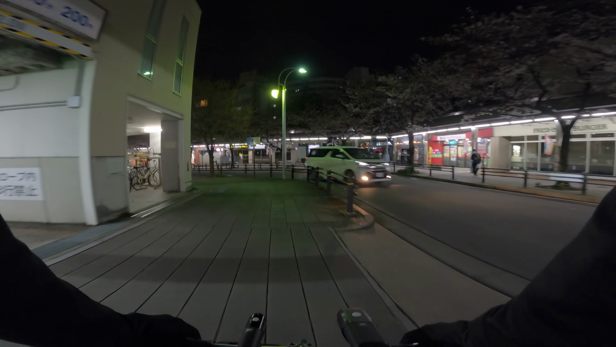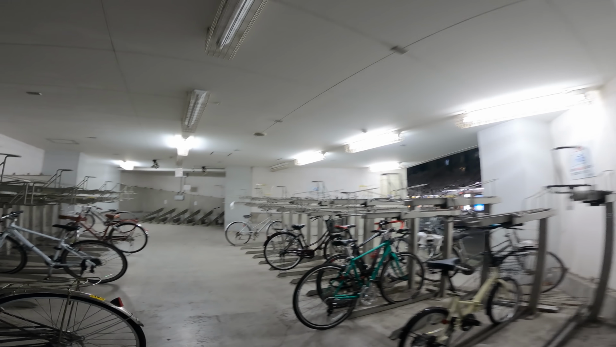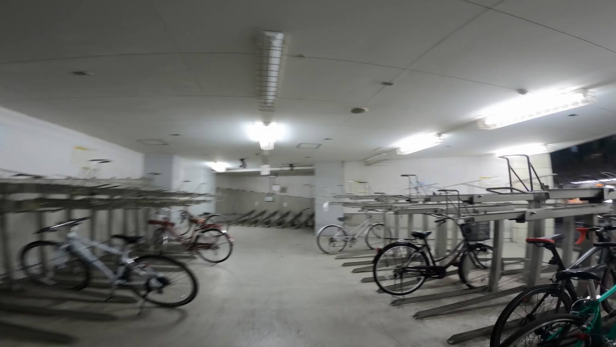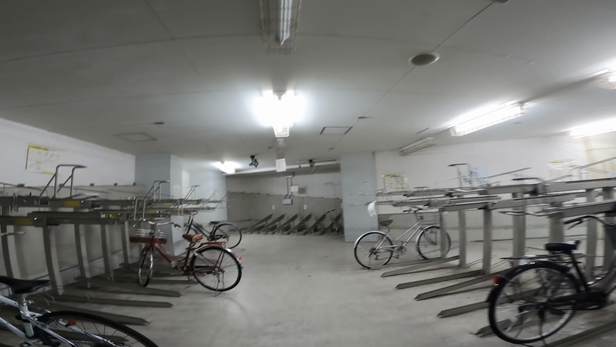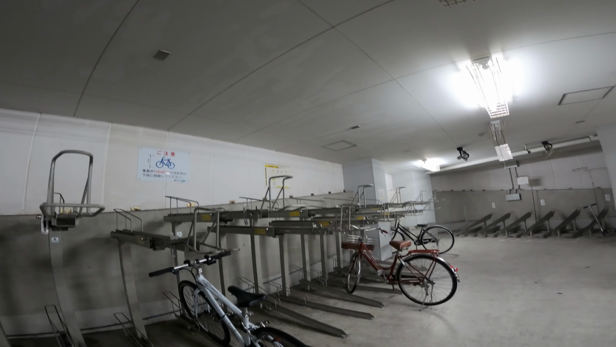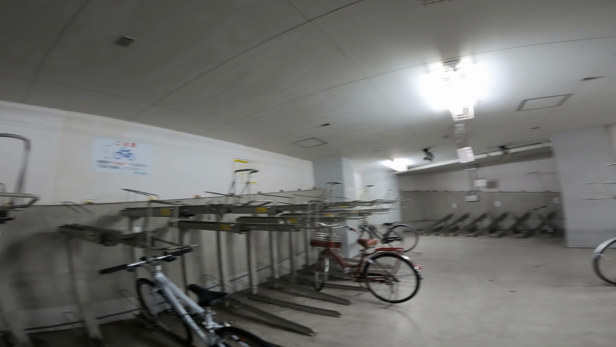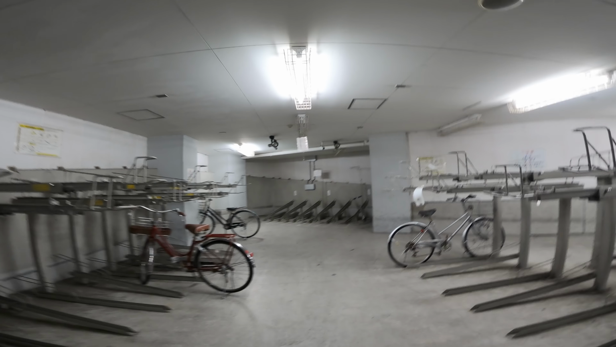And I wanted to loop over here really quickly to show you guys some of the other bicycle parking. So this is the bicycle parking for the fancy supermarket here. You're only supposed to use this if you're going to that fancy supermarket, but I know a lot of people use this and park their bikes here when they go to some of the other establishments here as well. You can see it's pretty cool. It's double decker, so you can park your bike up at the top when it's really crowded. Most people just sort of jam it down in the bottom here.